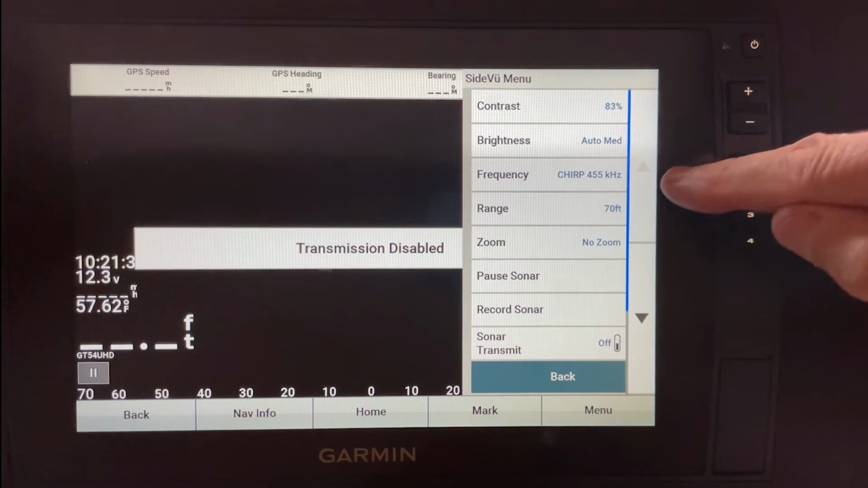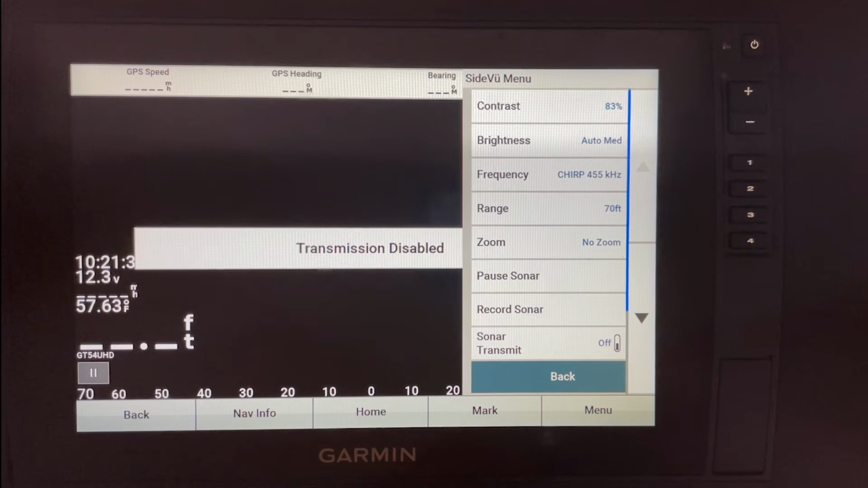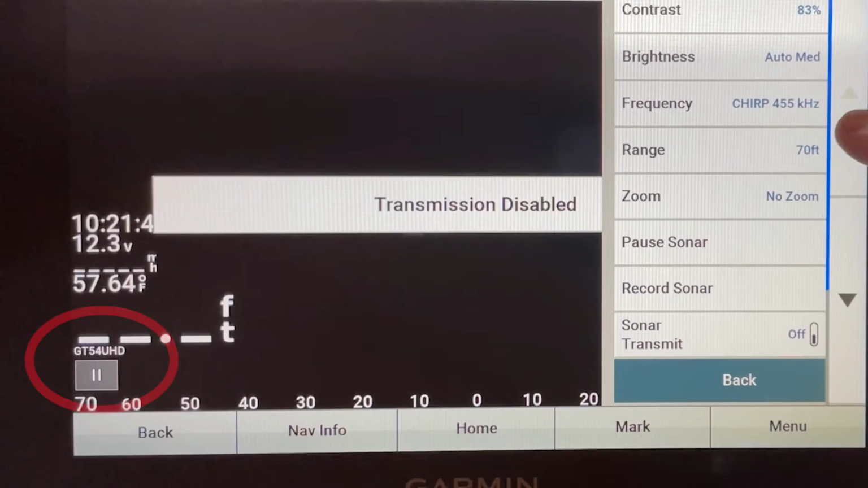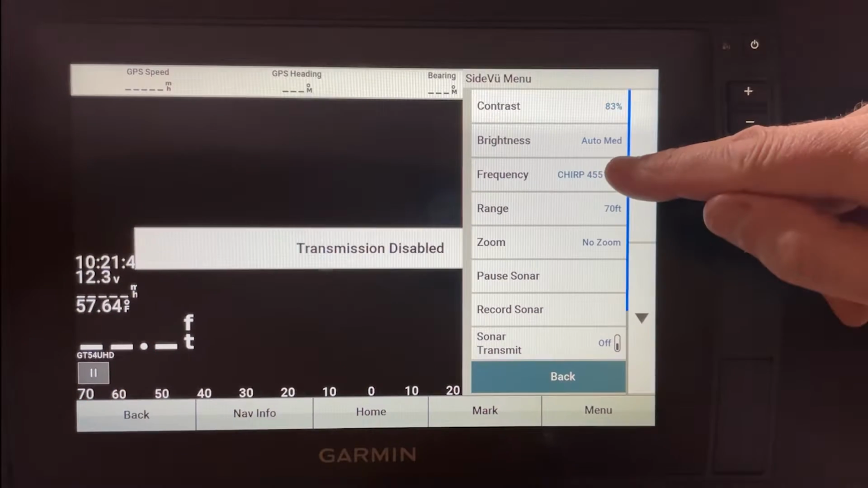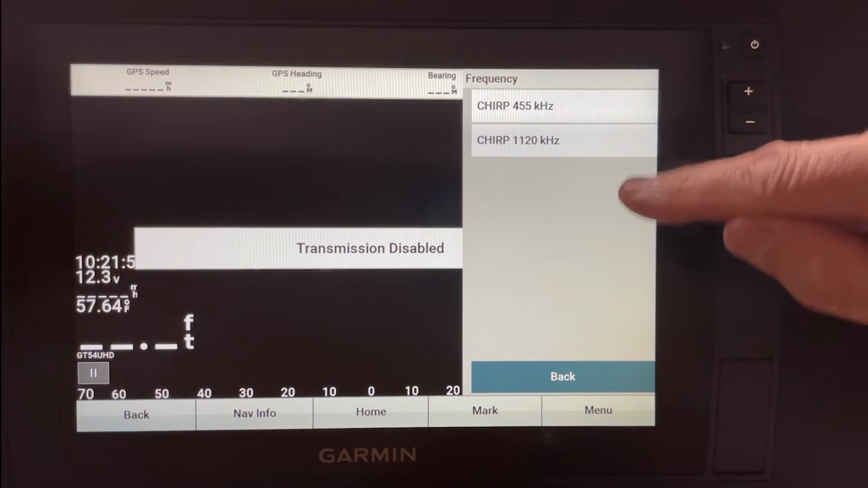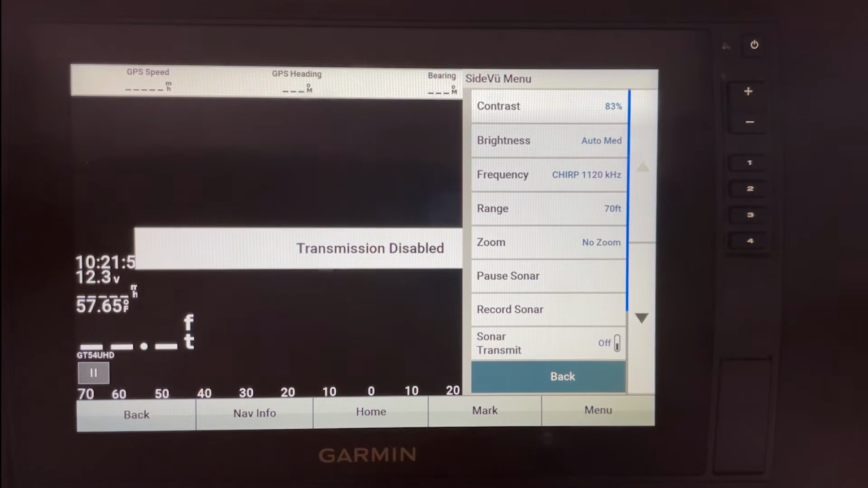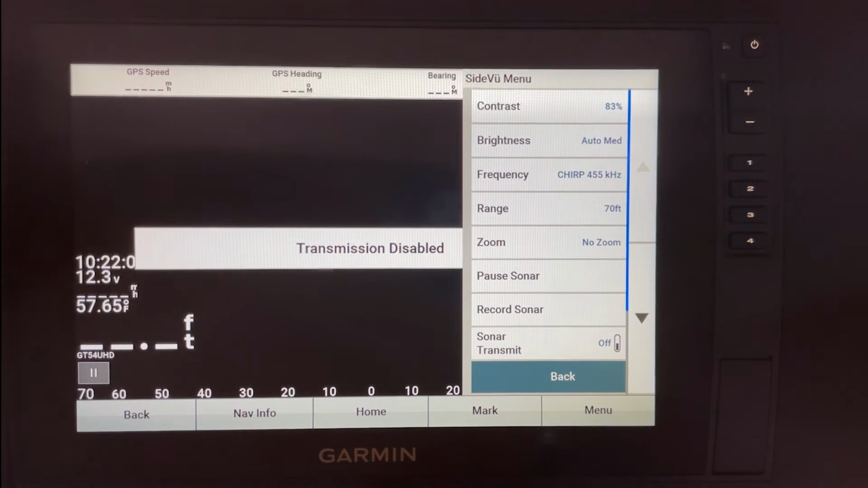Menu. Okay, now if you notice when we were in the simulator mode, and that's what I'm talking about, when you're in simulator, some things will be there that shouldn't be there and some things that should be there aren't there. Now, I've got a GT54 transducer plugged in, so right now it's on chirp 455. And if I want to change that, I can go up to 1120 kilohertz. Now my preference is to start at 455 and find the edges and go with that.